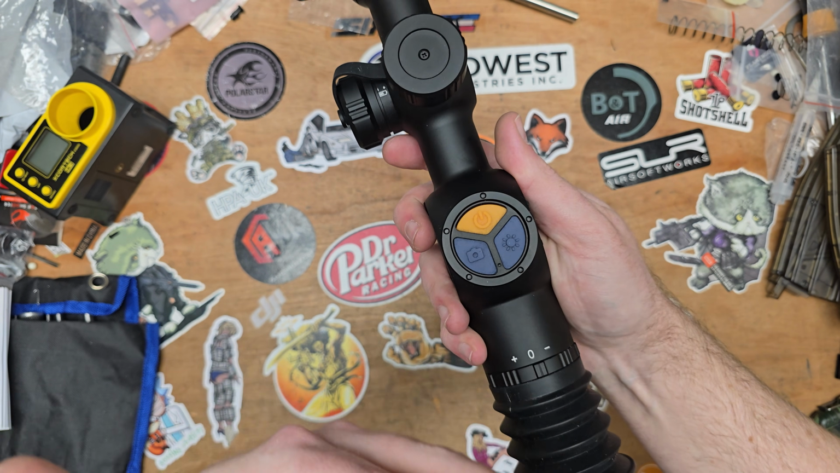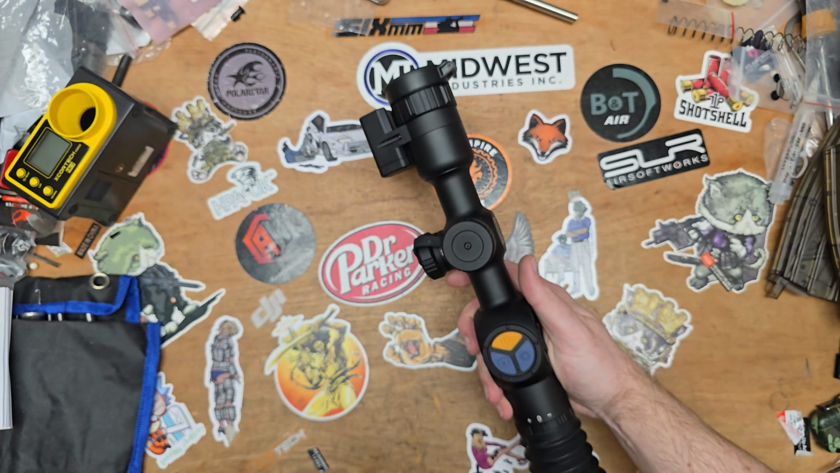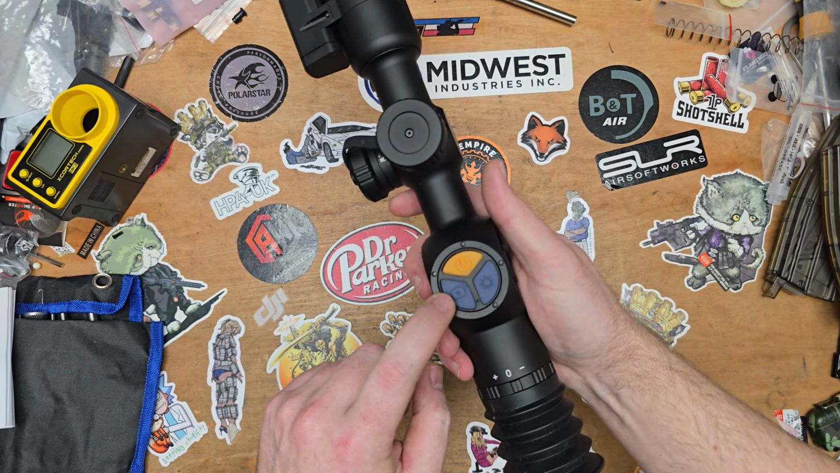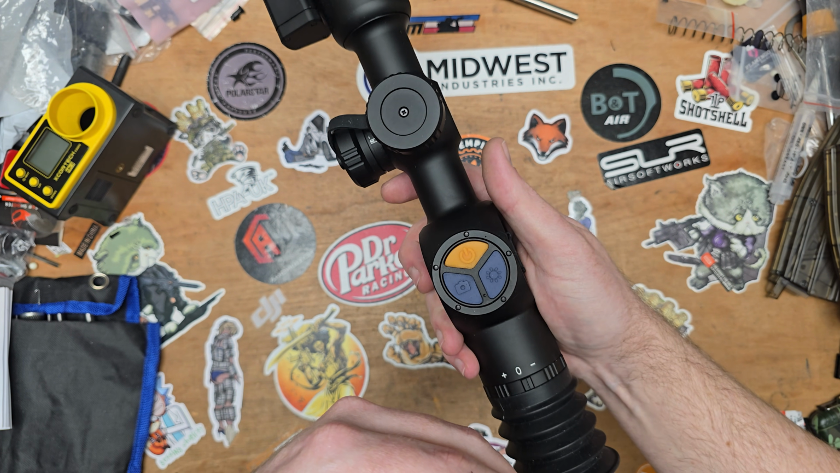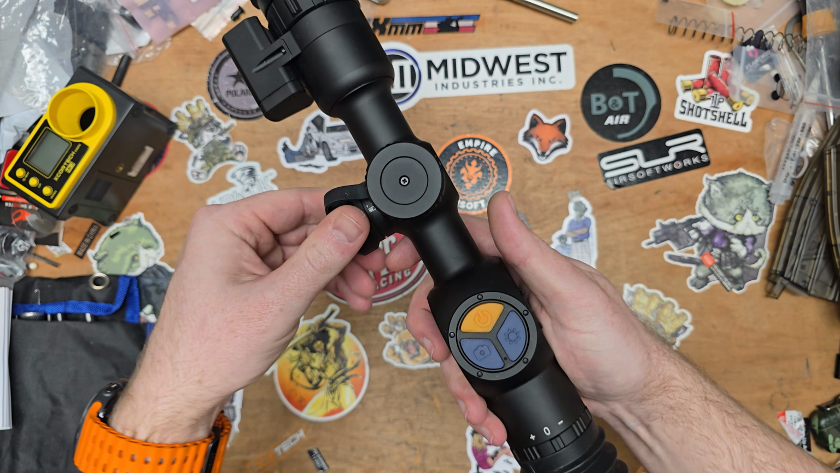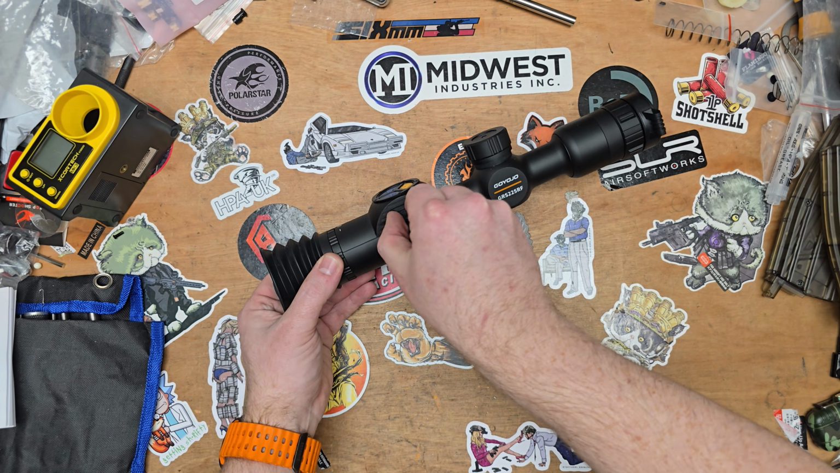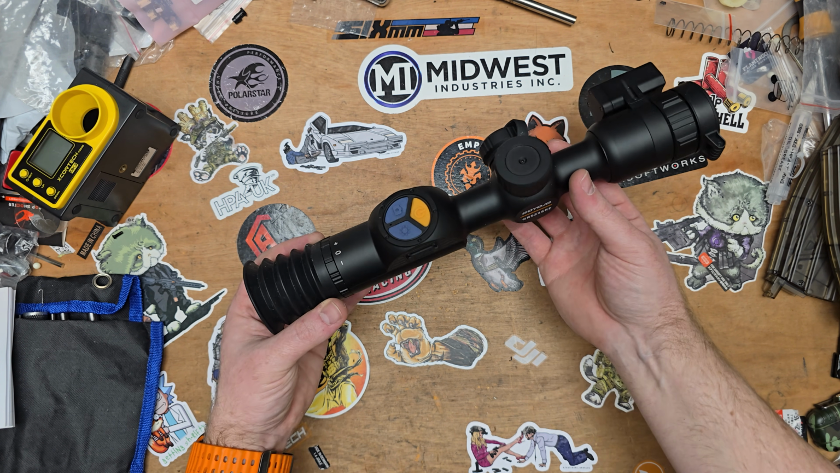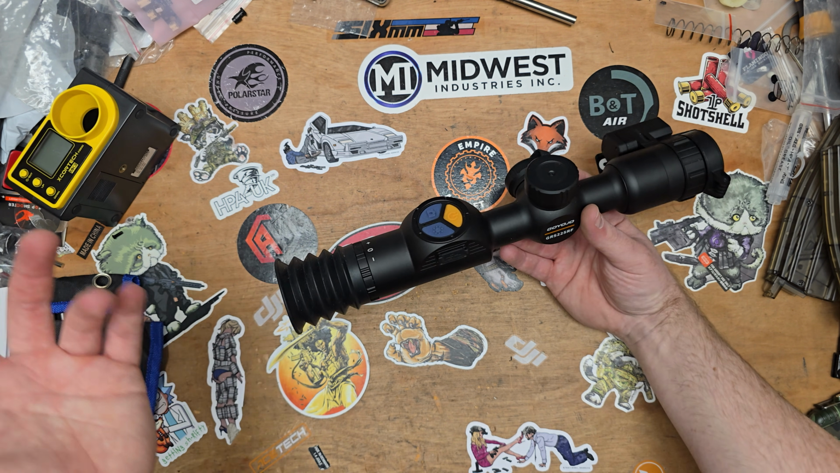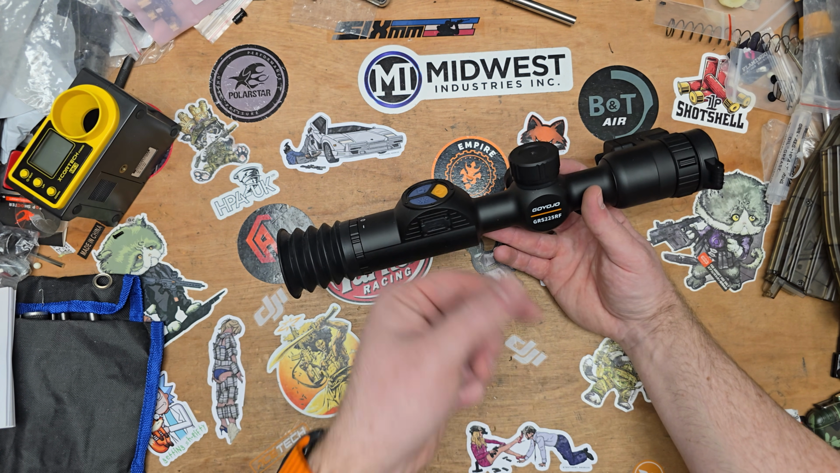Then when you're looking through the optic, you can press the camera button and it will take a picture, or you can hold the camera button and it will start recording video. The only downside, the only thing I didn't like about this is, as far as I'm aware, I have looked everywhere, it doesn't have a removable memory card. That's one thing where the one leaf, I think, trips this.